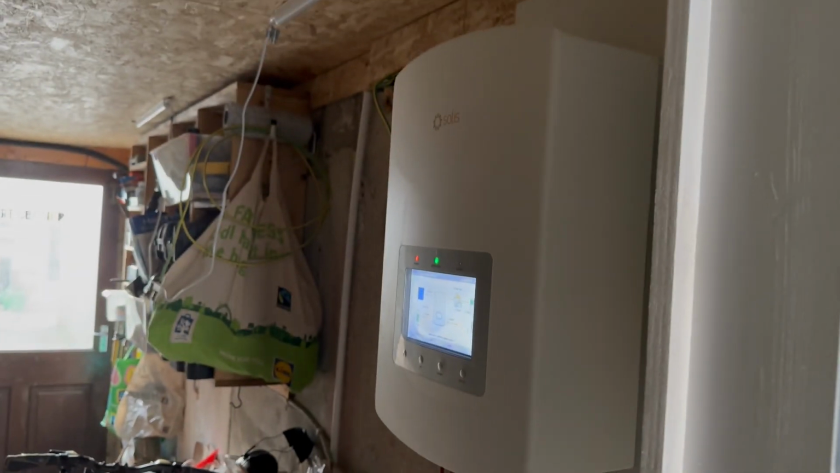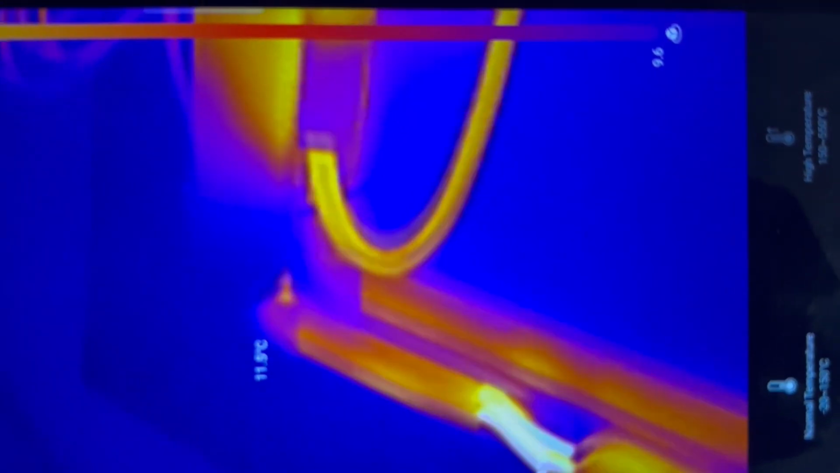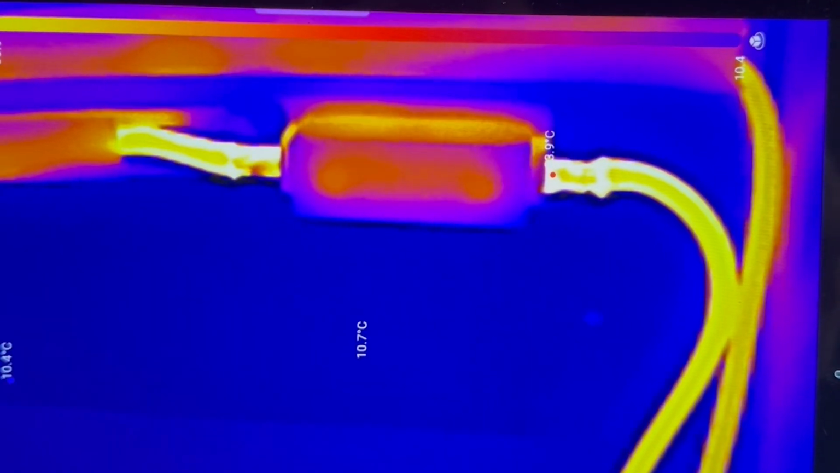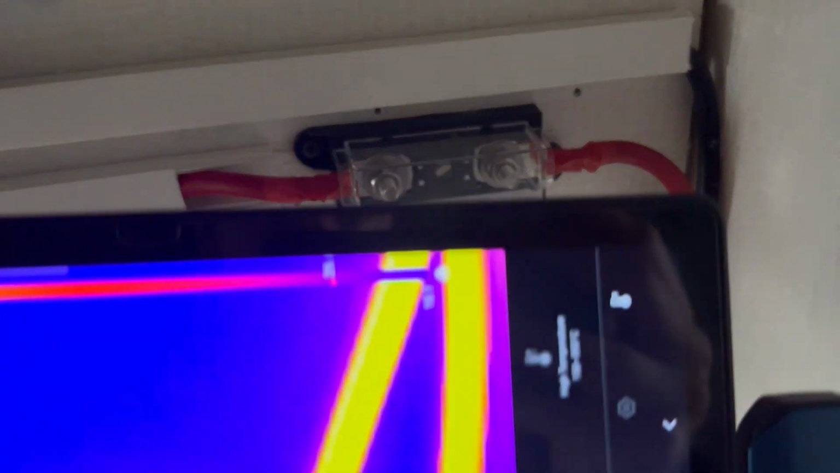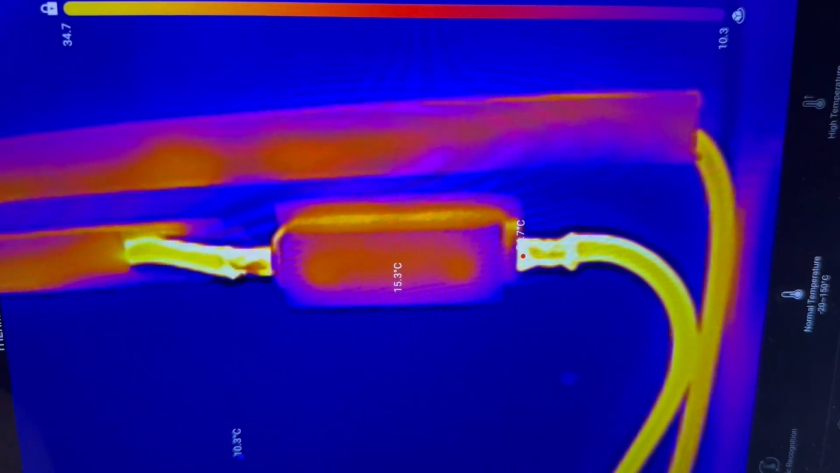It's pretty good. And just so you can see here, that's the inverter, and that itself is pushing 31 degrees. And let's have a look here. So this is the fuse that went the last time round. 33, 34 degrees. That's the inline fuse here, as you can see. Cables are nice and warm. That's pretty cool, actually. So, just below 35 degrees.